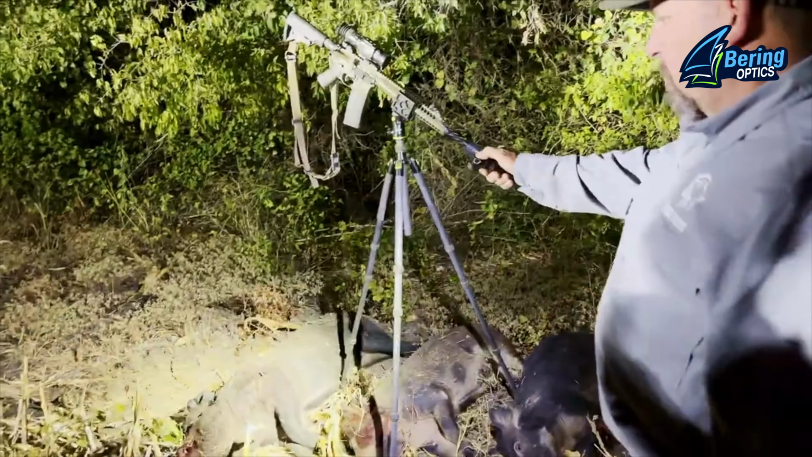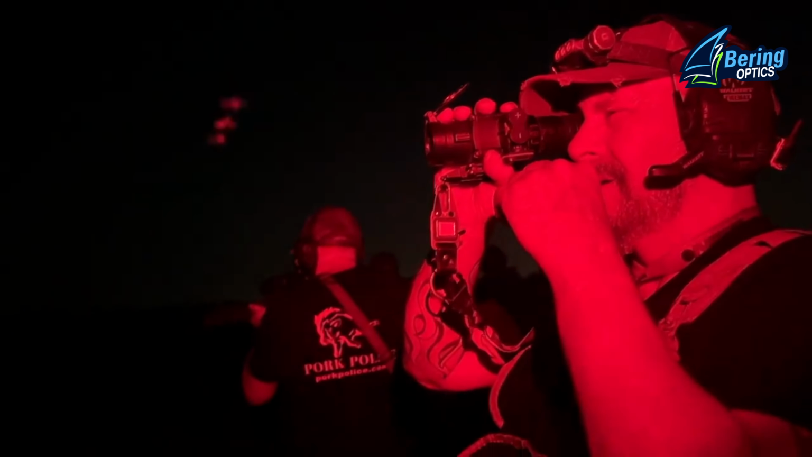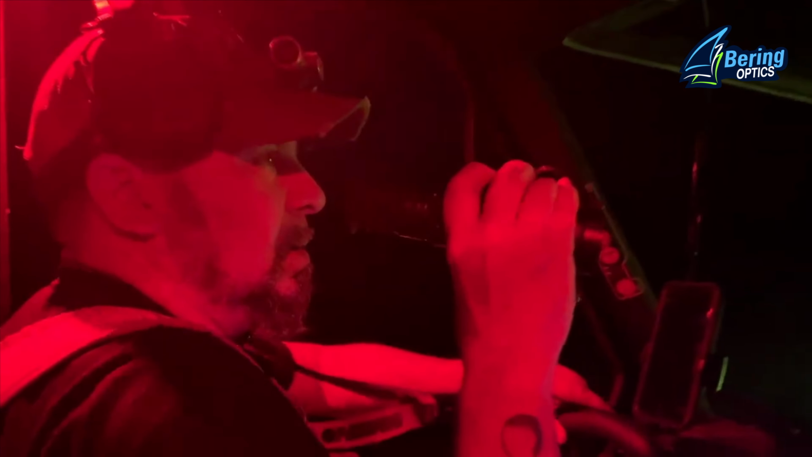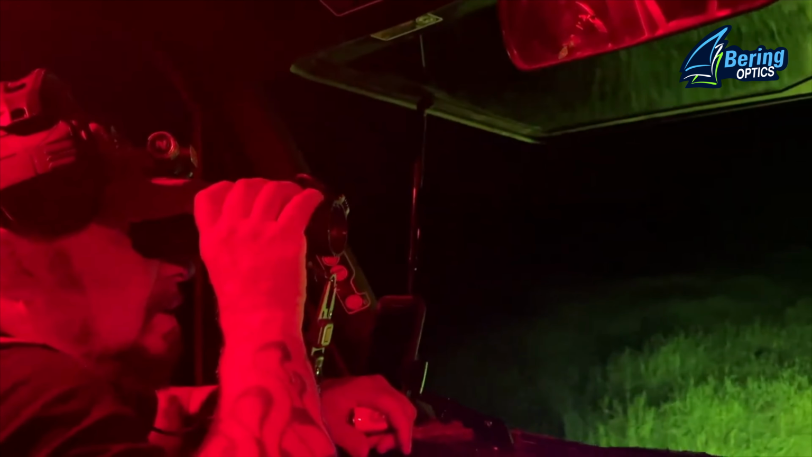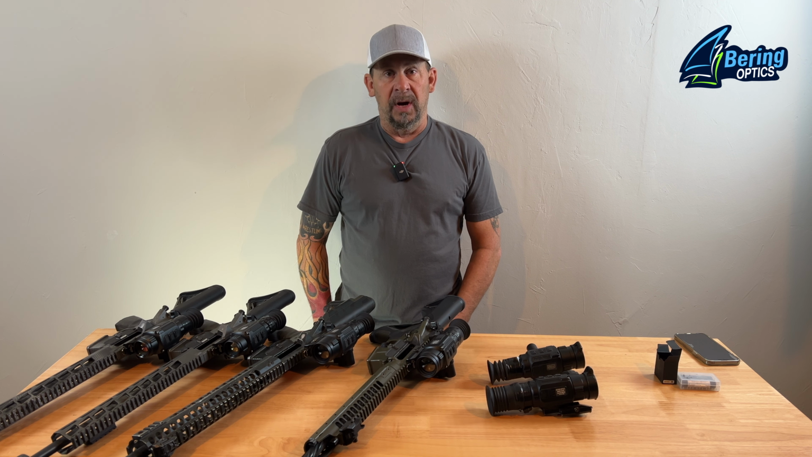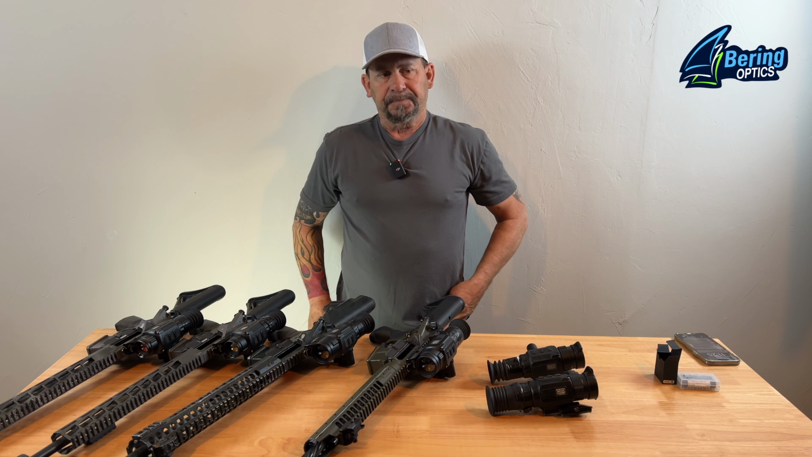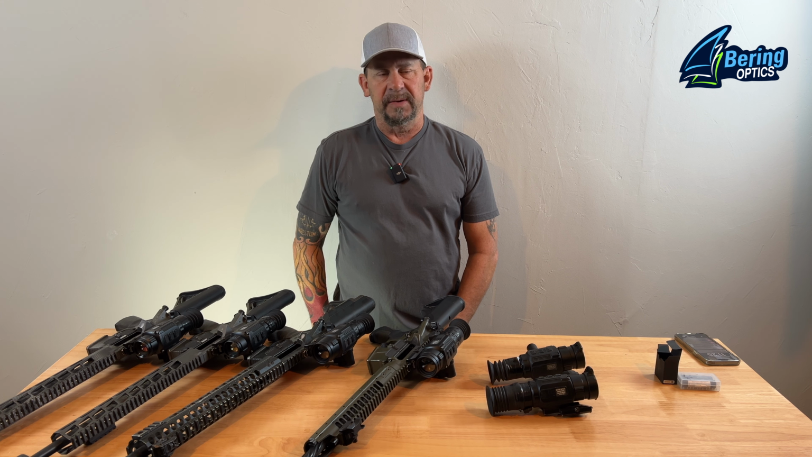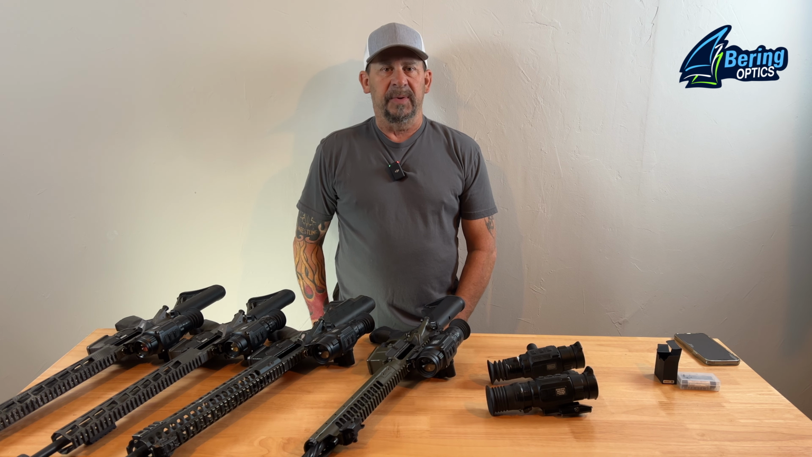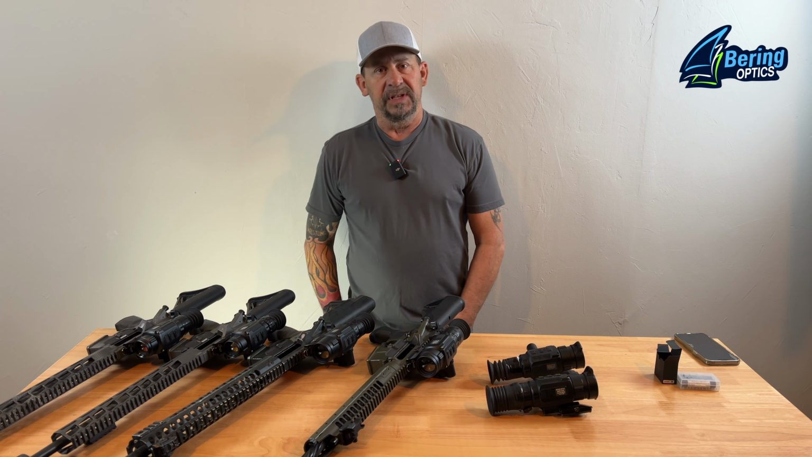Like I said, we've hunted in all kinds of different conditions with these Bering Optics scopes, and they have outperformed every scope that we've used so far. We've pulled into fields and looked out across 700, 800, 900 yards, 1,000 yards plus, and had guys with other brands with us, and we'll spot a hog or a group of hogs, and they'll say, where are they at? And we'll say, man, they're right at 11 o'clock. And they'll start scanning, and they'll be like, I don't see them, I can't find them. And we'll say, okay, you see the big tree, or you see the light from that ranch house up on the horizon, come down and go left to that, and give them directions, and they won't be able to find them, where we can spot them with these very easily.